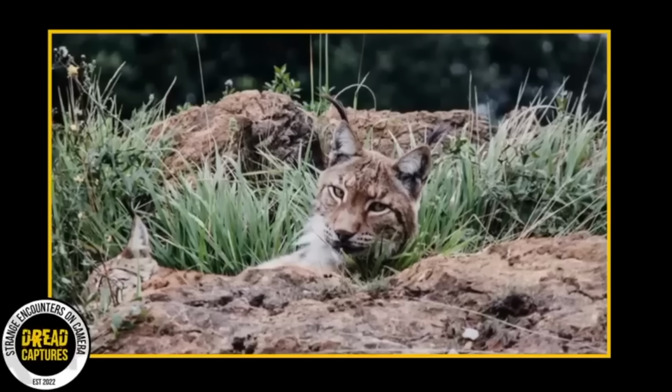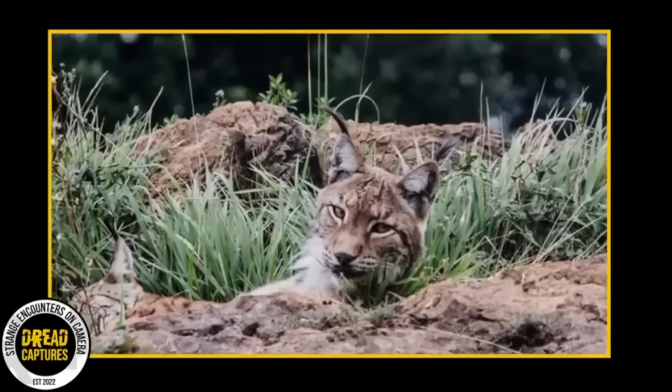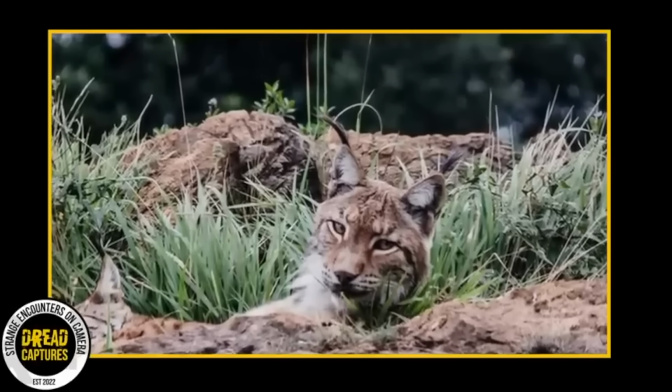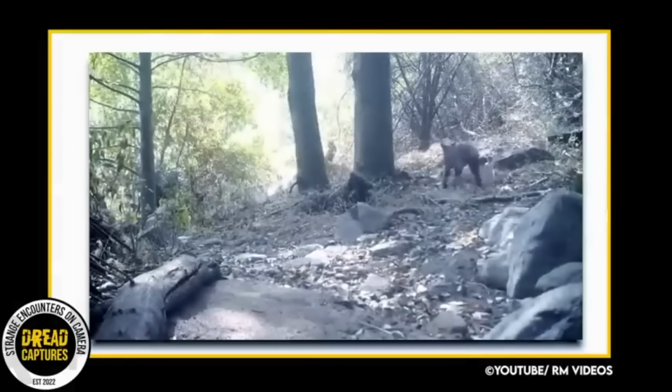This behavior is not unusual for bobcats. They are known to be highly skilled hunters. However, their ability to handle venomous snakes is still surprising, as a bite from a rattlesnake could be lethal to most animals. Man, this footage is just fascinating. A glimpse into the complex world of wildlife.